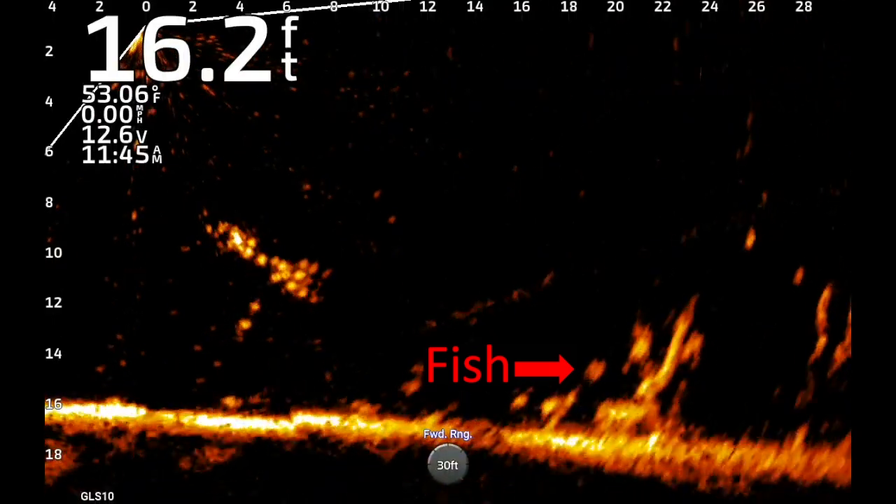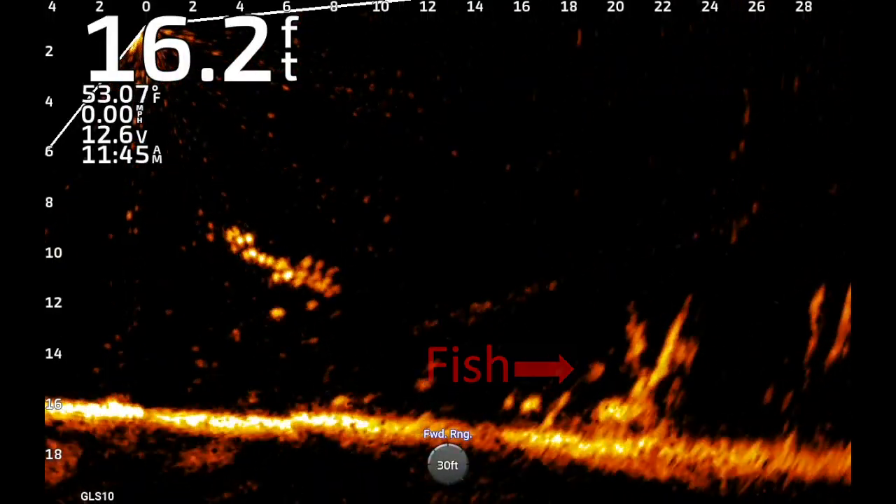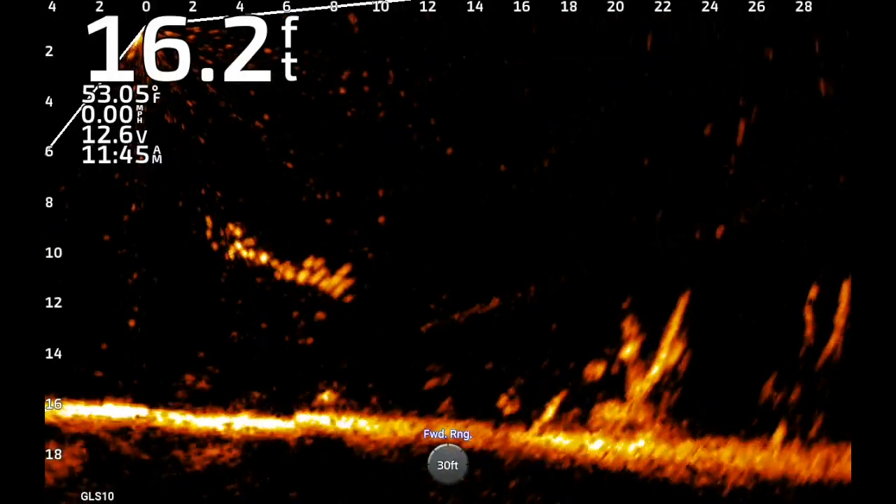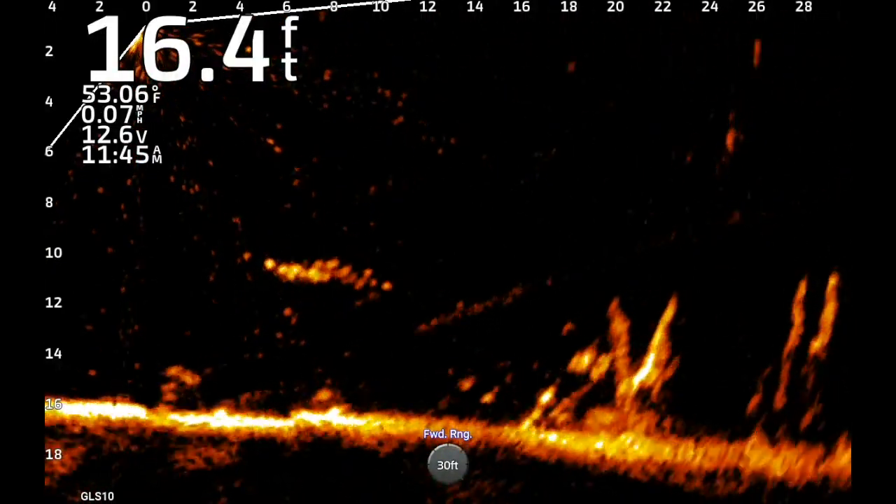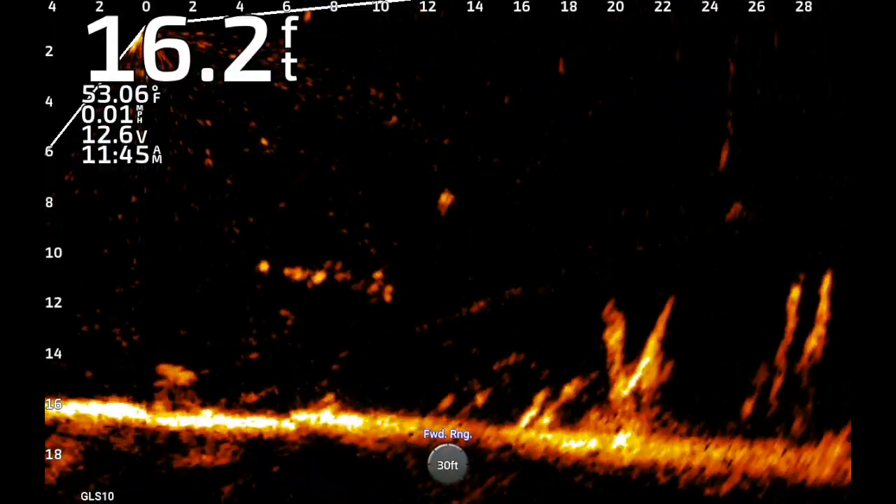There's several fish in that bush, and you can actually see two of them coming after my bait right there at the end when I bring it through. And just my luck, I think I caught the smaller of the two.